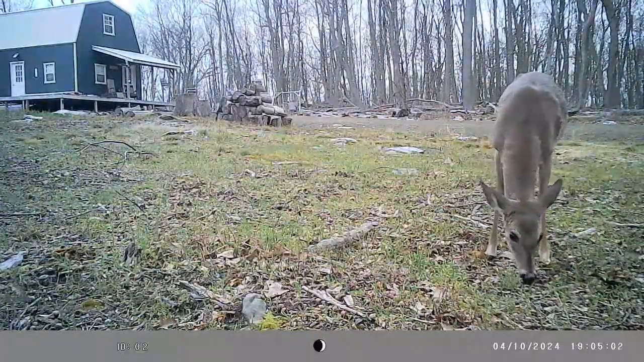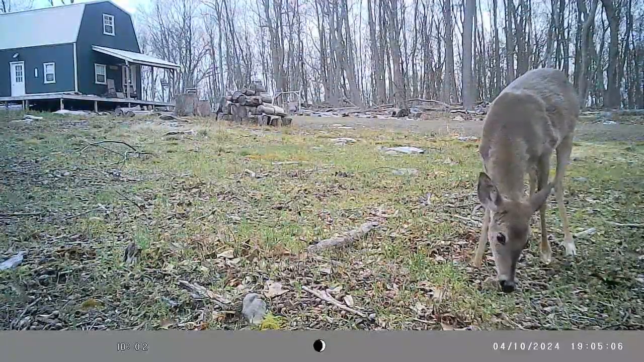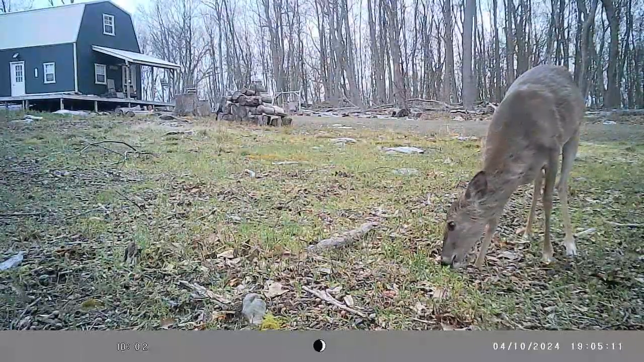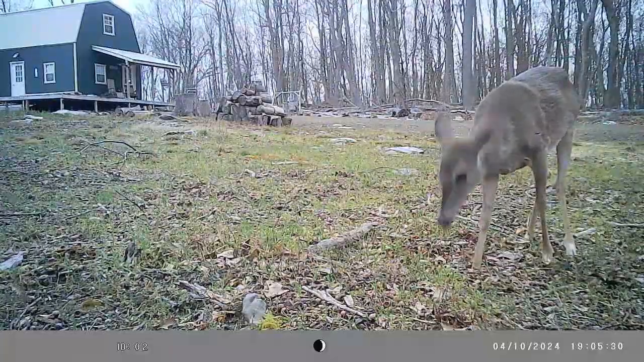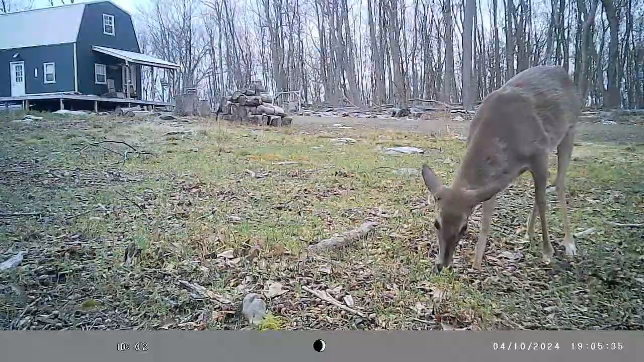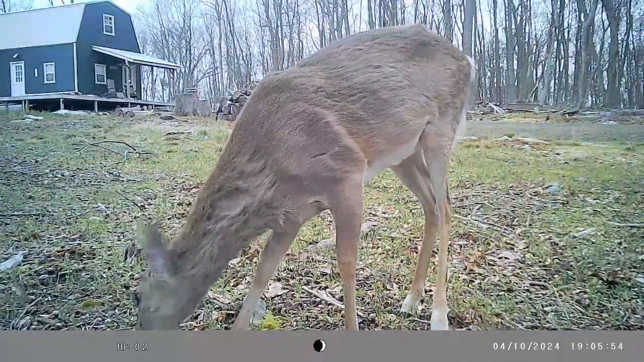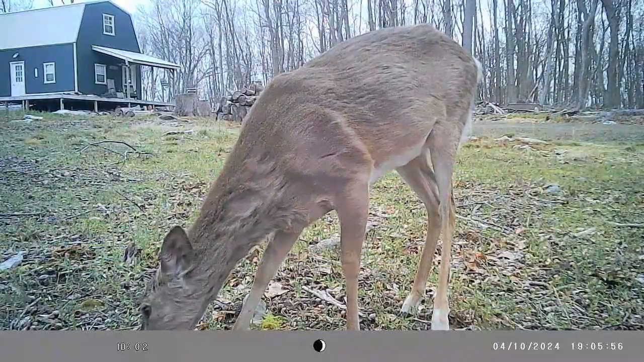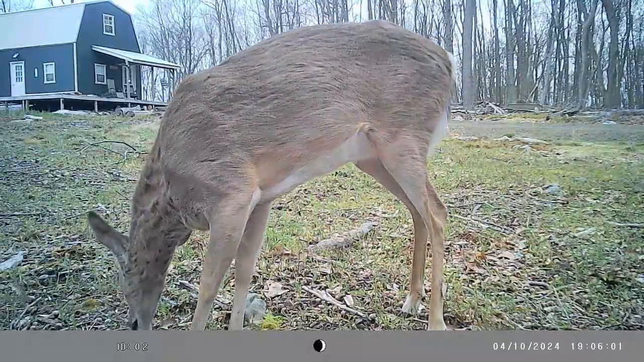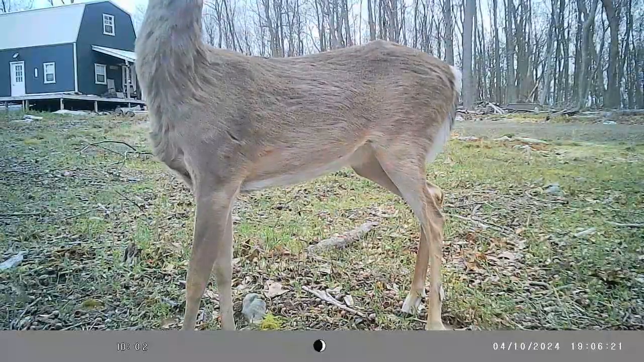Another deer in here feeding. It definitely looks like this deer's feeding on the ryegrass, along with some leaves. It could be picking up an acorn or two while it's feeding through there too, because all the red oaks on the mountain still have a pile of acorns laying around the bottoms of them. At least on my ground, and I'm pretty sure it's like that everywhere up there.